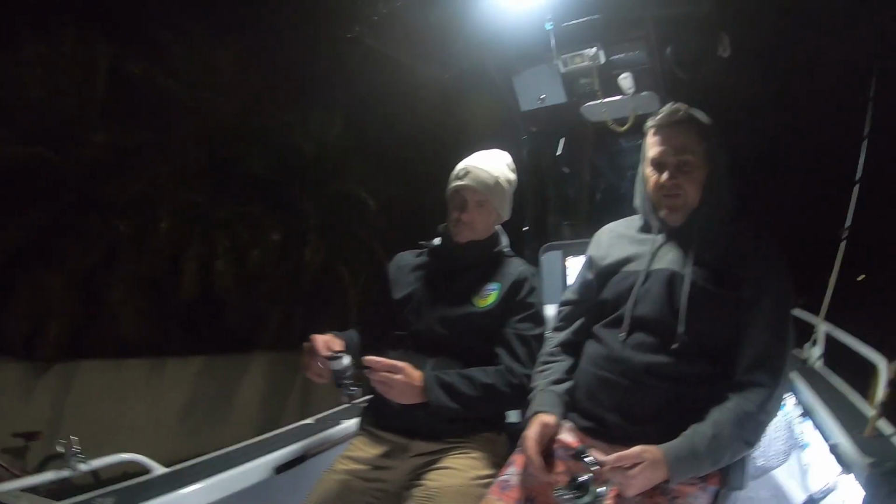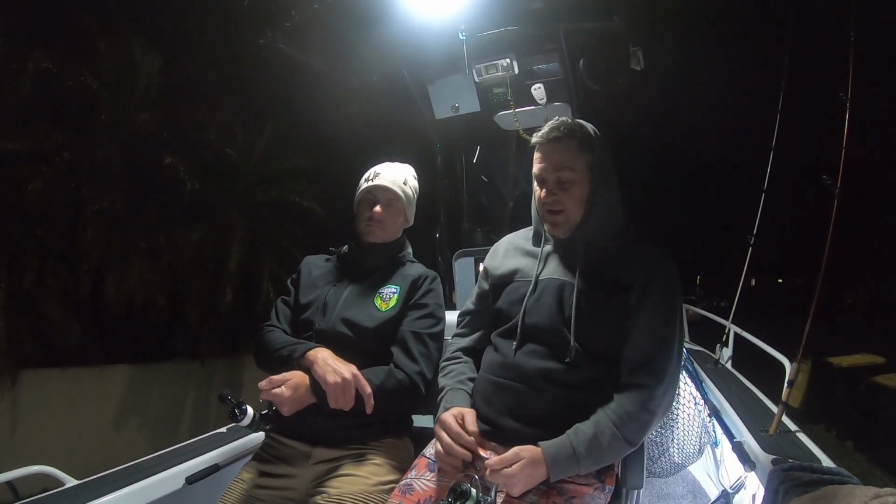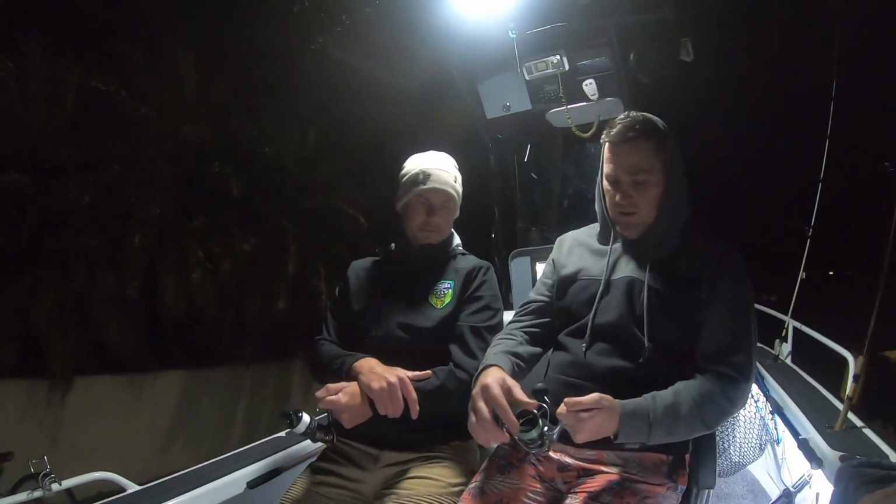And when you're fighting fish over a few hours, you do notice holding on to your gear all day that it can get a bit much on the forearms, but dropping a couple of 100 grams out of your gear significantly changes that. Absolutely. So talk us through the other reel we're using.